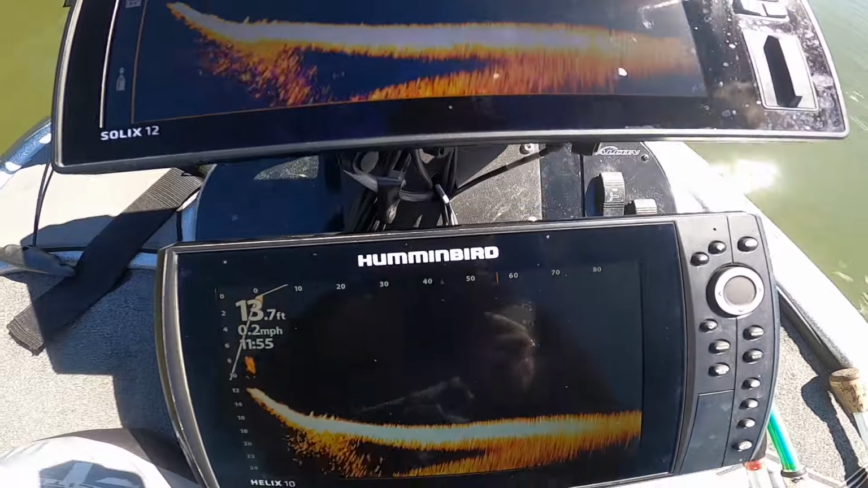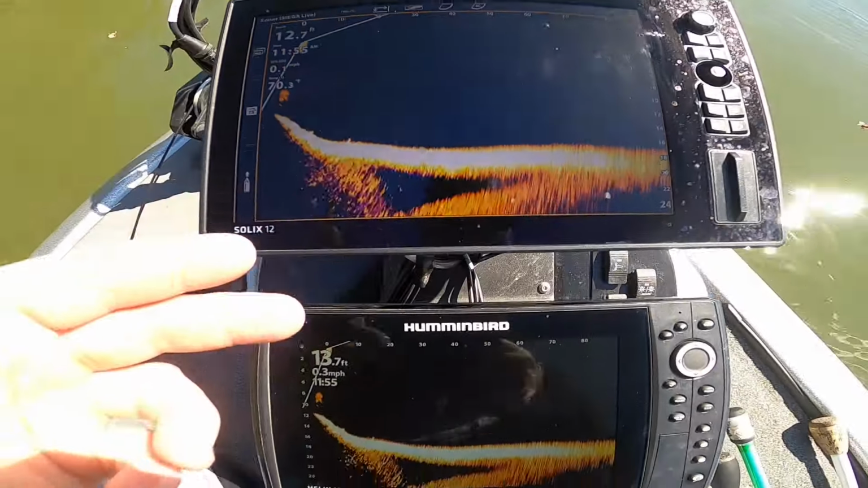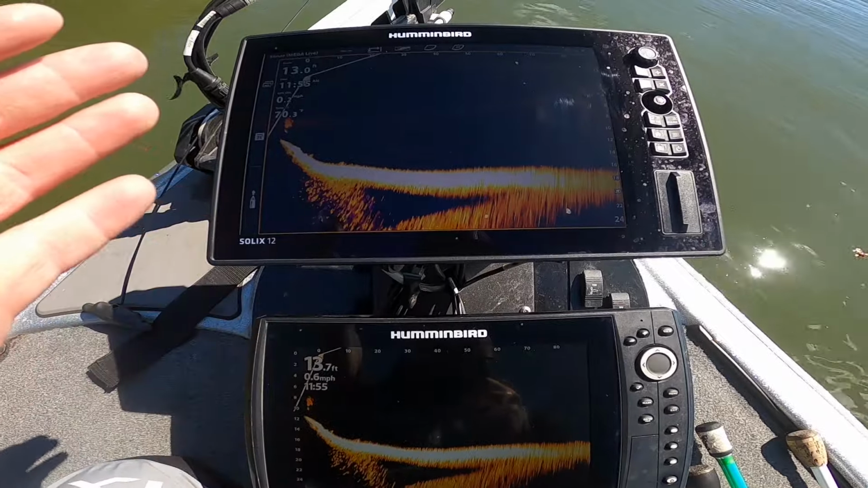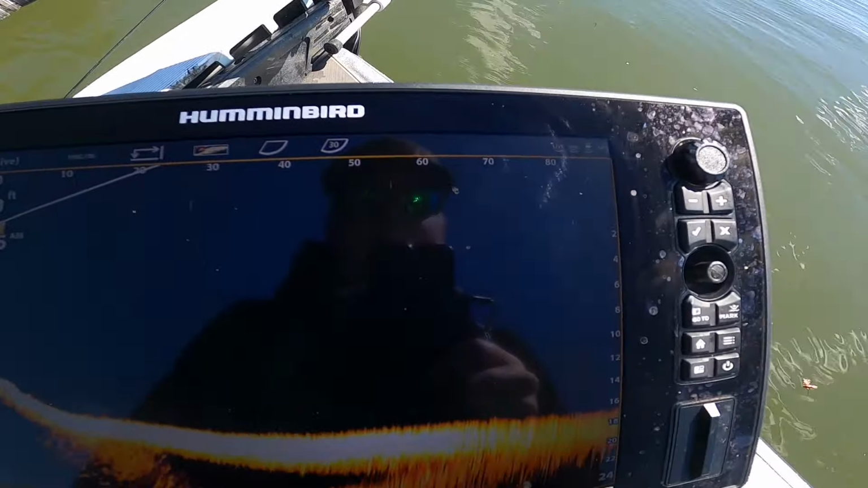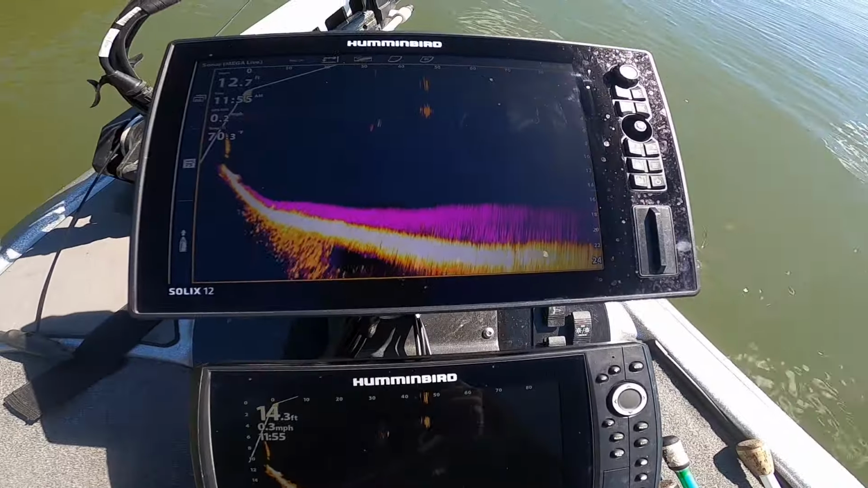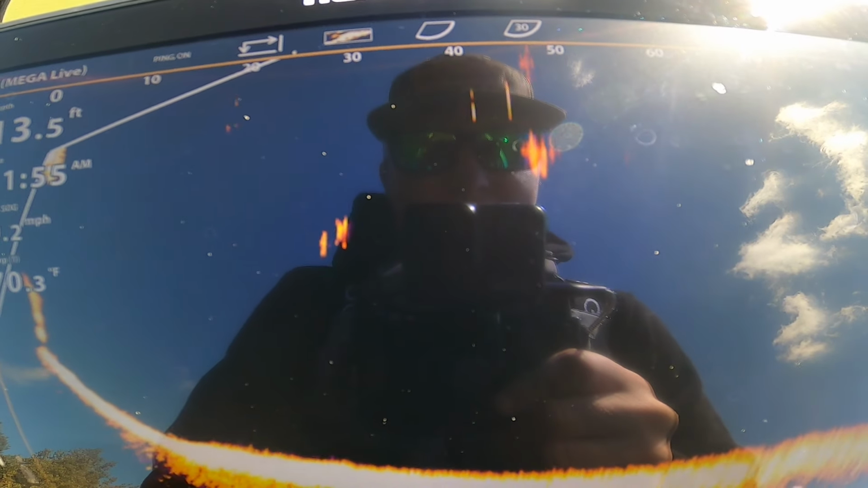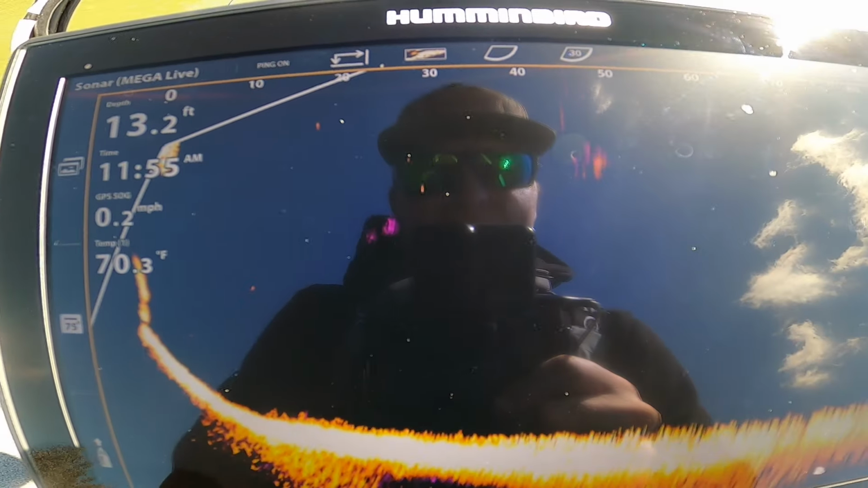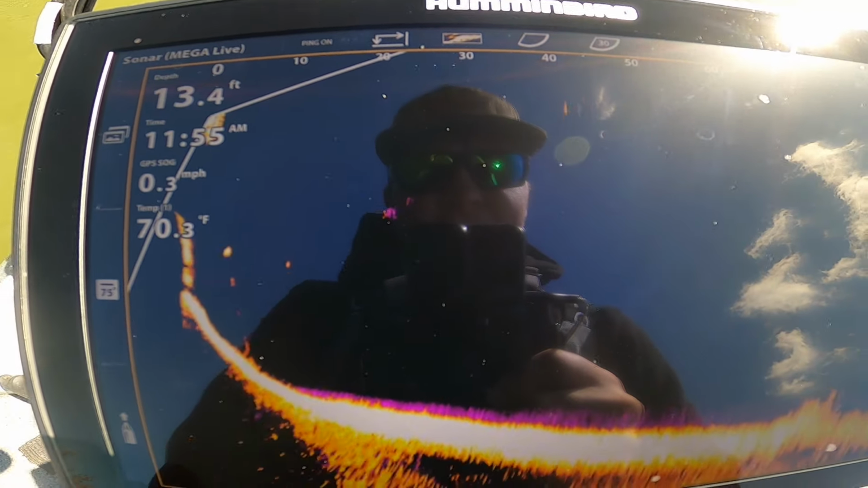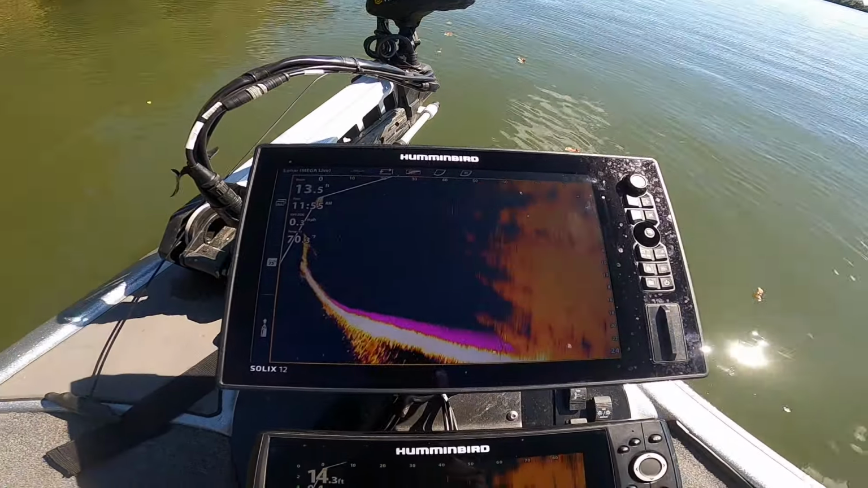So this is me running Mega Live on both screens. And like I said earlier, I can do this because I run the Humminbird Ethernet cable, the 5-port adapter. So that allows me to run one transducer on 2 screens. And what I do is right here on my Solix, you can see there's a little purple haze behind this. And this makes it better for bait tracking. So if I'm on like Smith Lake or something, I'm definitely gonna have this pulled up because it helps me be able to see my bait better. Plus I have a bigger screen, so that helps too.